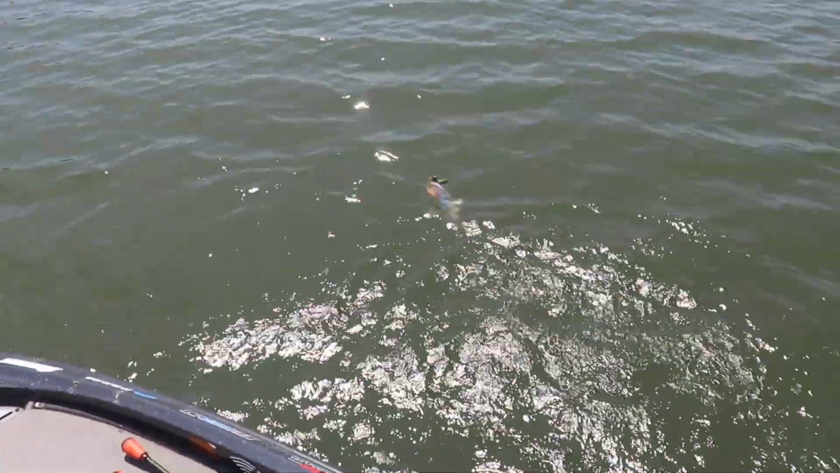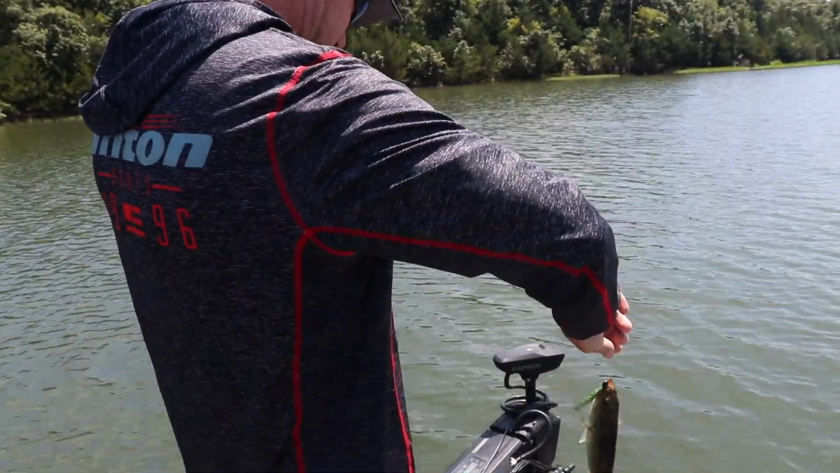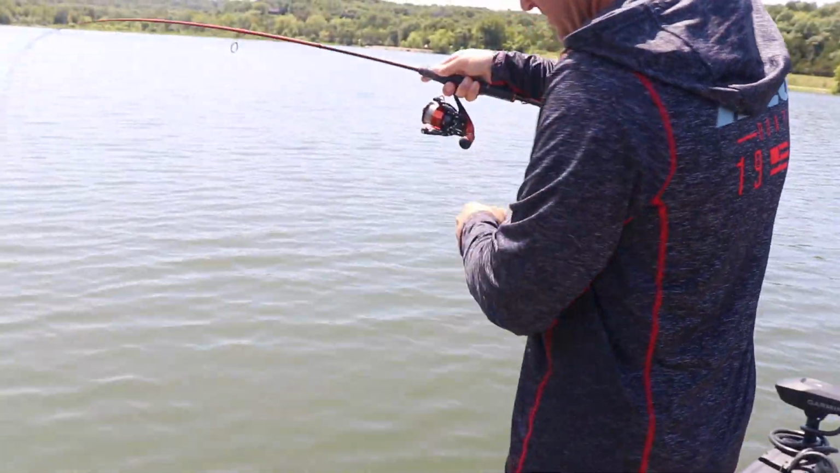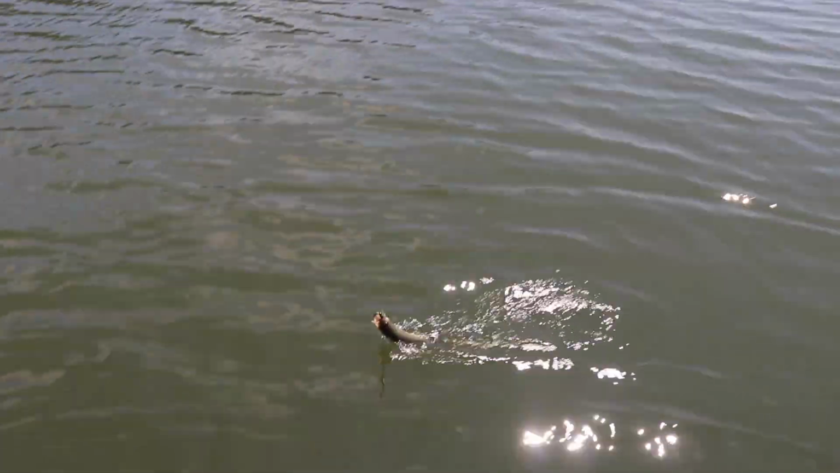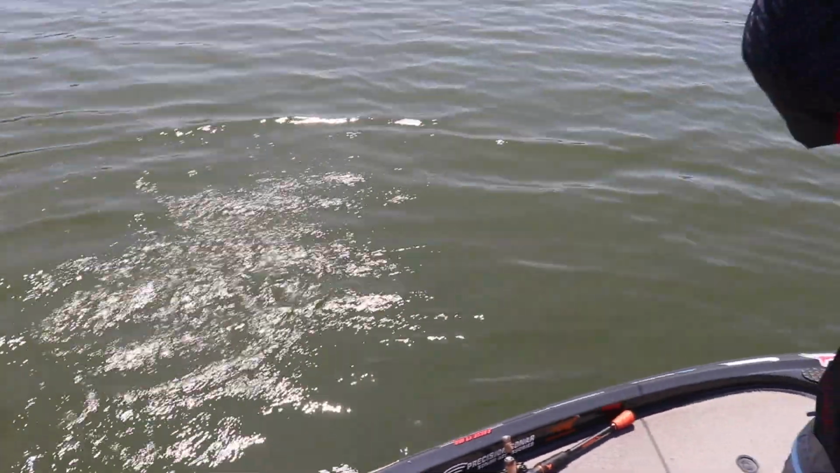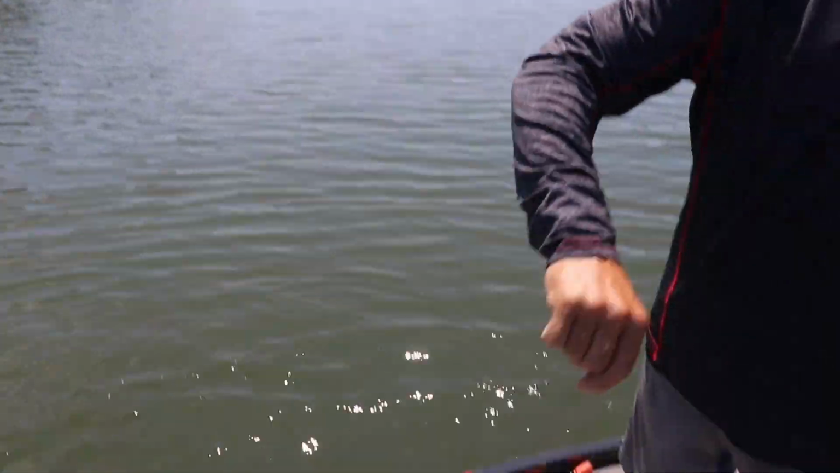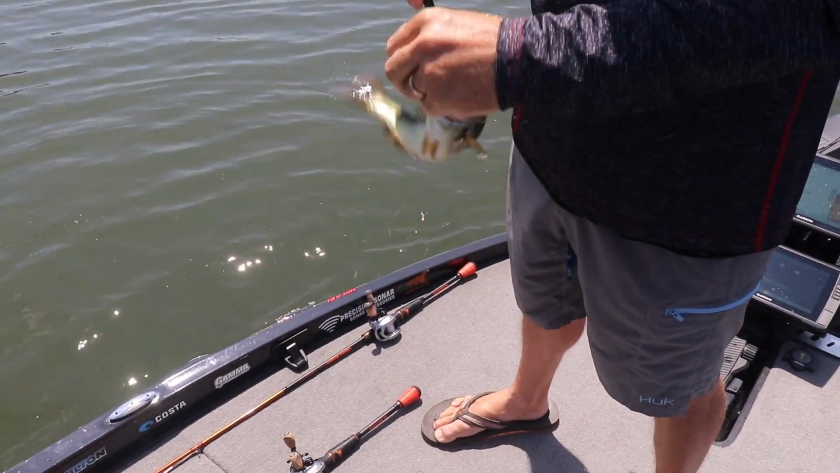They're not big ones, guys, but the exact same thing happens on the big ones. Oh, uh-oh. That's a better one. Right down in the school. Well, a little bit better. That's fun. Even though they're not big, it's fun. This is a lesson on how to trust your electronics, use them, understand what you're looking at, and ultimately catch fish. So it helps me, hopefully it'll help you.